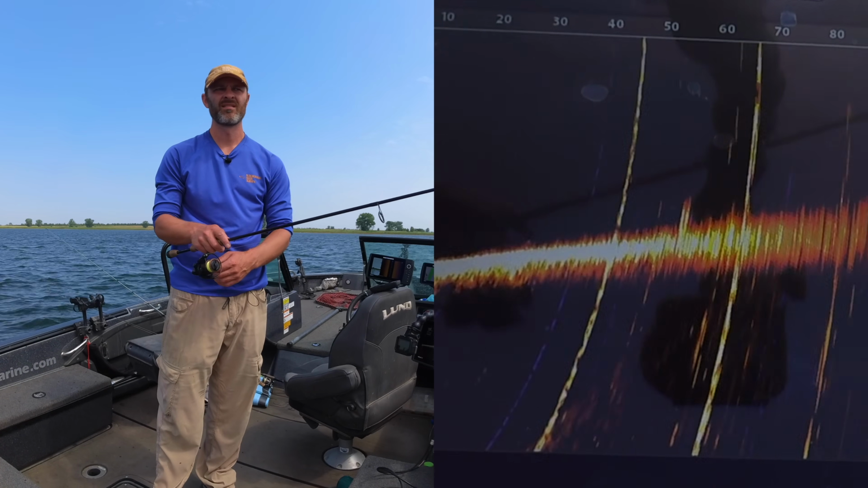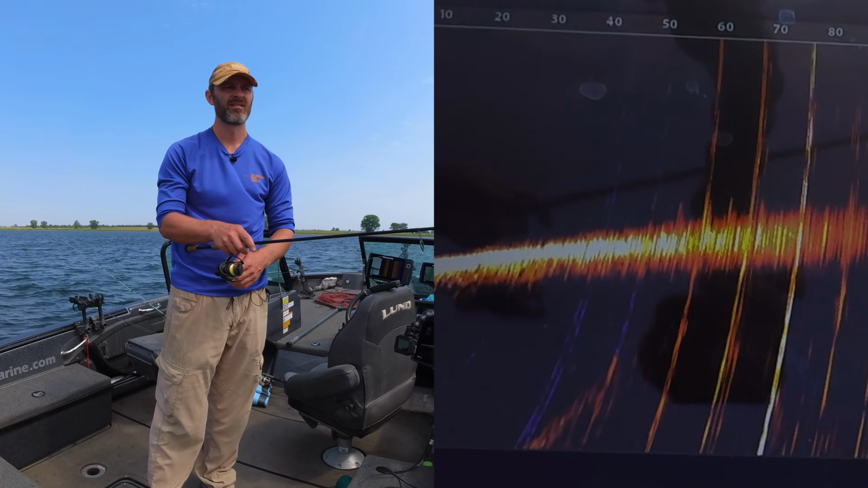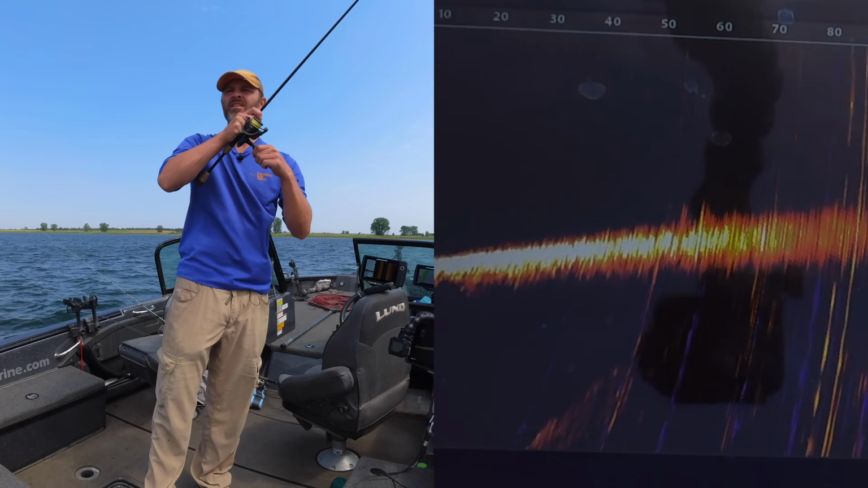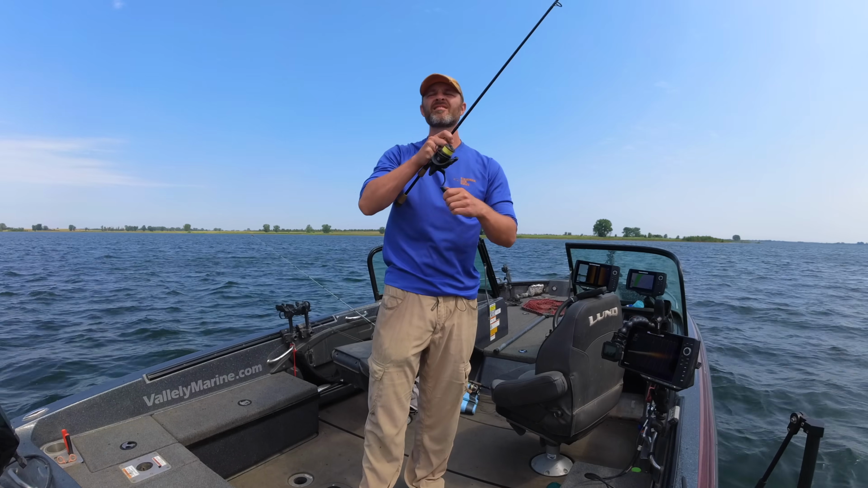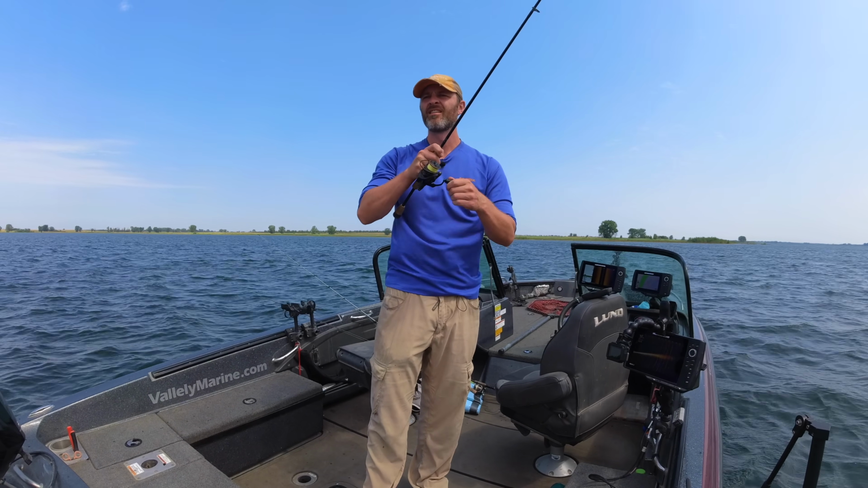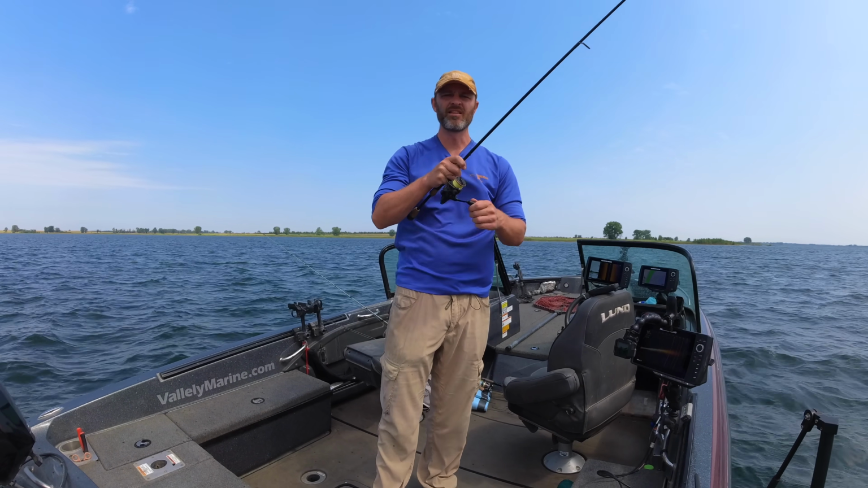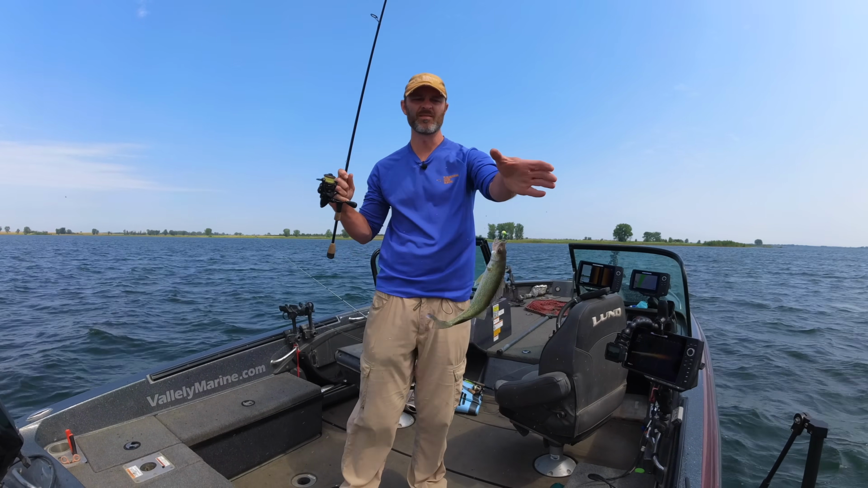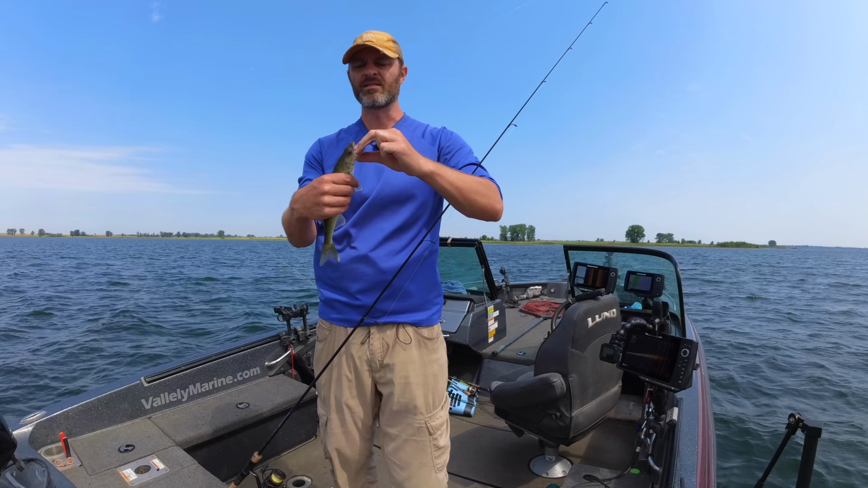Bite. Got him. Stay on. Stay on. Is it maybe the elusive Mega Live walleye? Oh my goodness. He's a big one. 60 feet behind the boat.